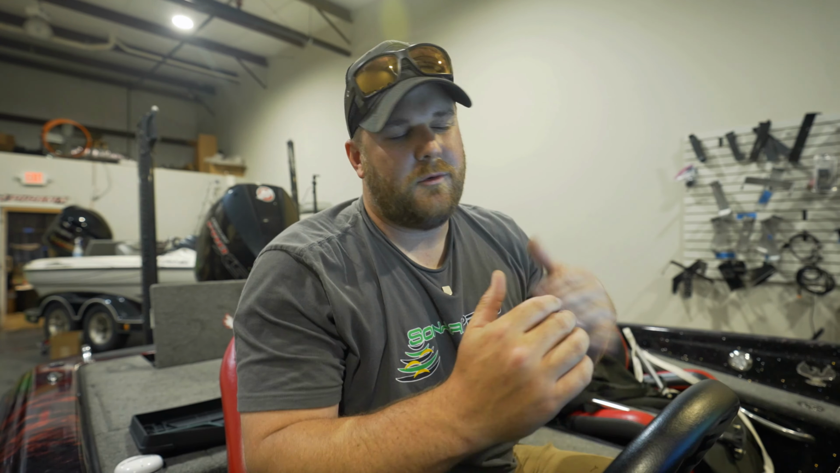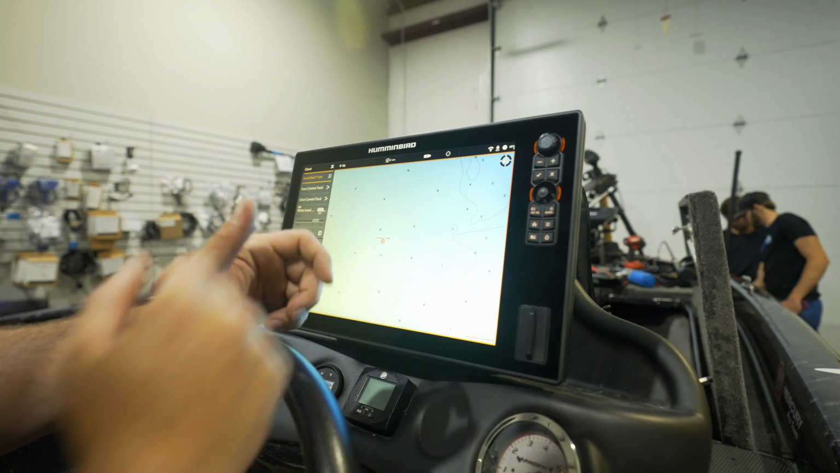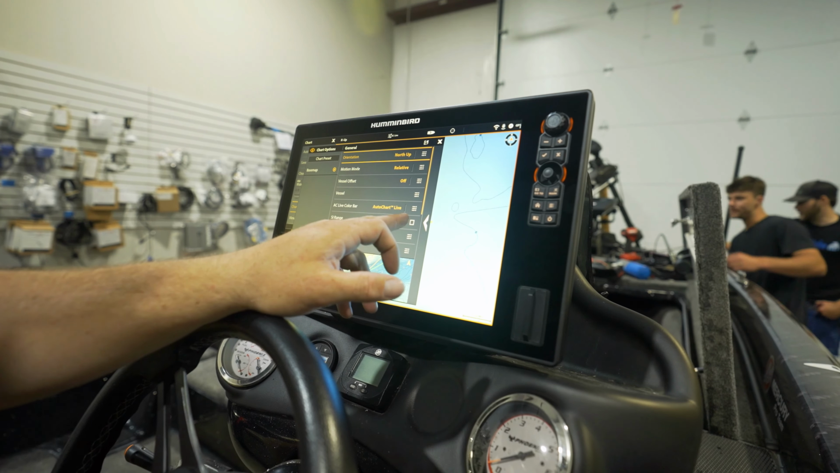From there, once you go through a couple of the setup prompts, the important thing is to go in and turn on these key features and also network items. The first thing I like to do is go ahead and turn on our side imaging range, which can be done under chart options. So simply hit our menu button, go to chart options, go to general, and turn on our side imaging range.